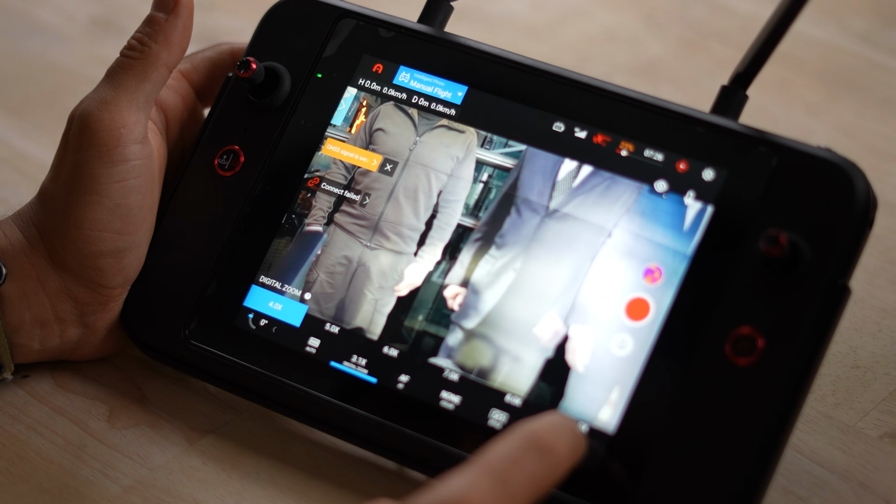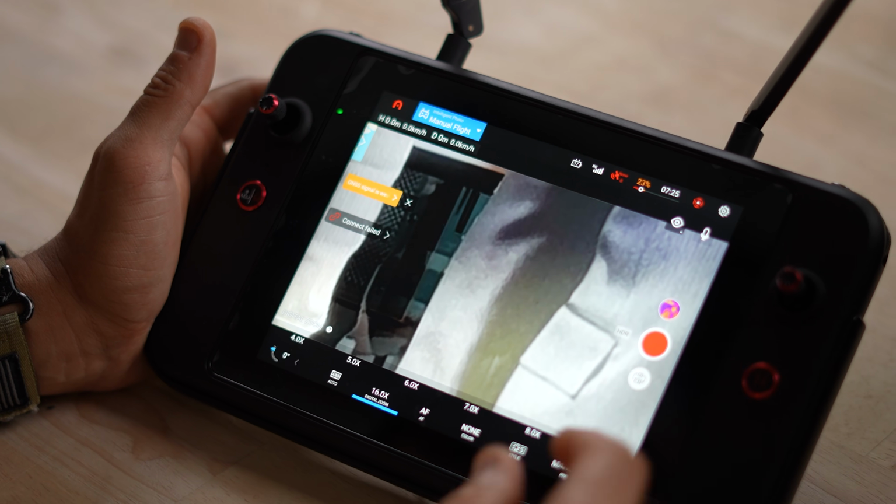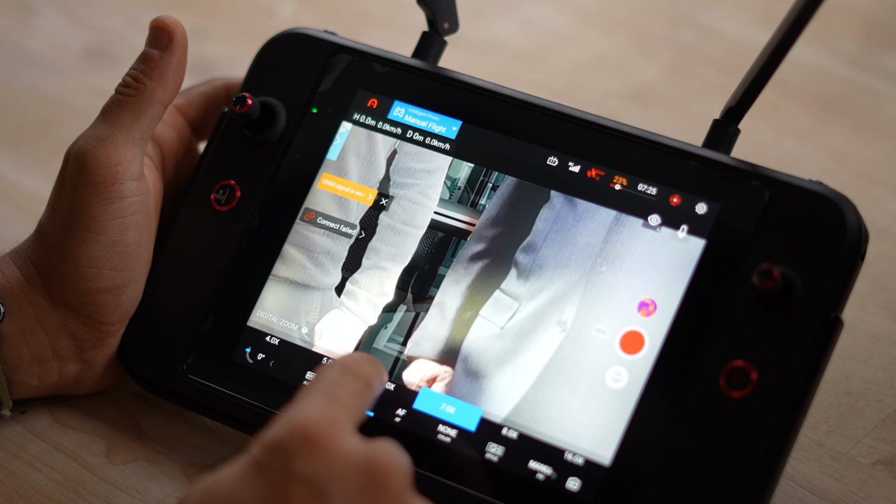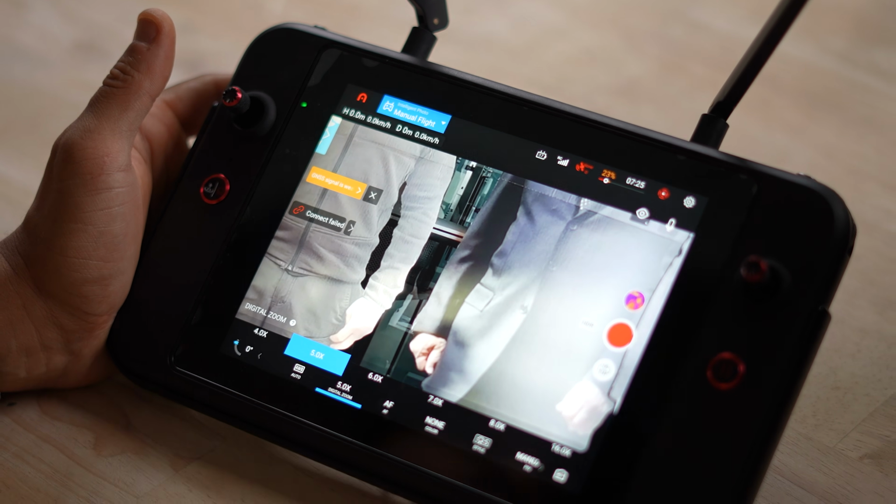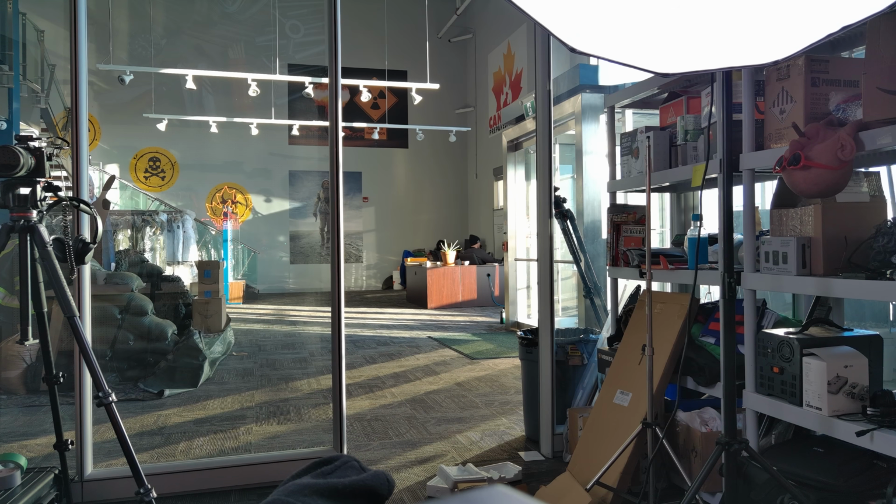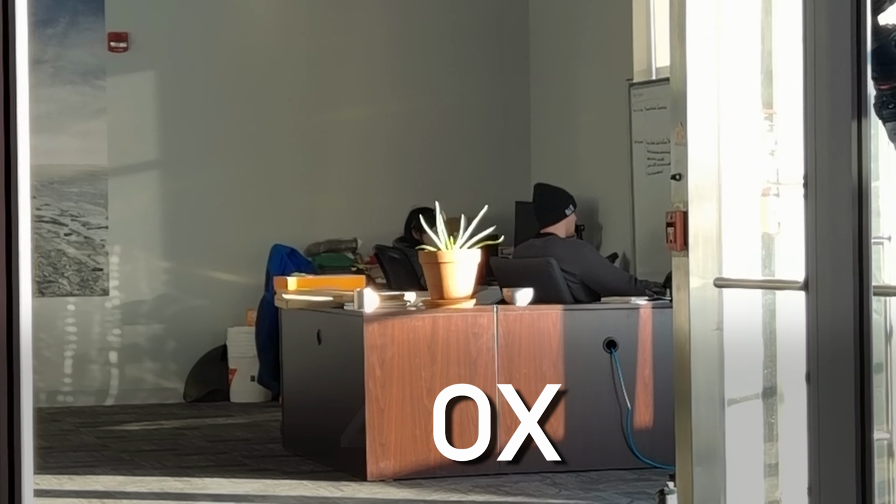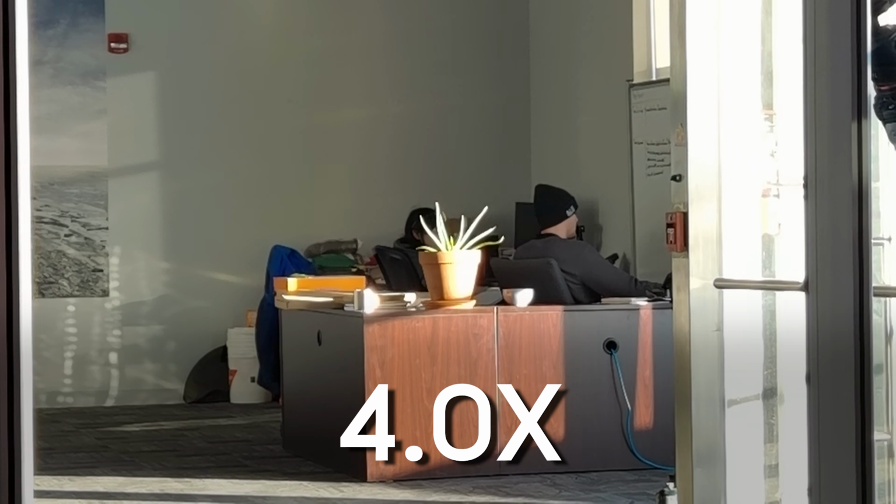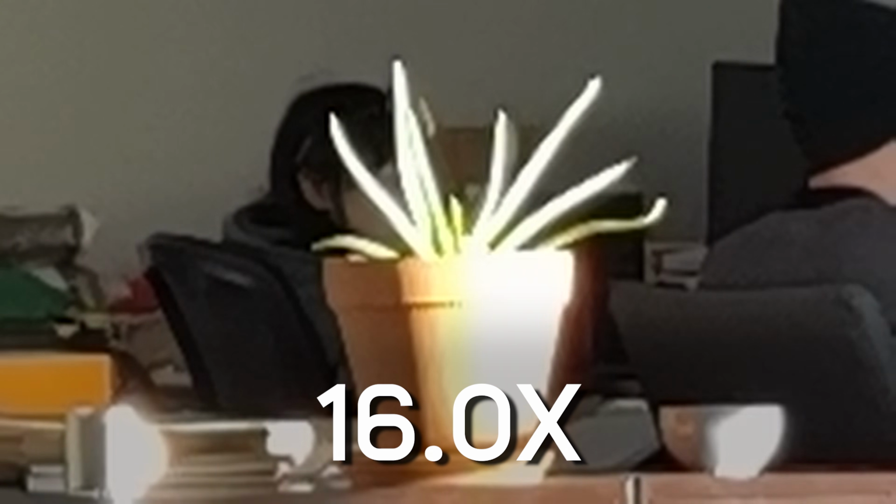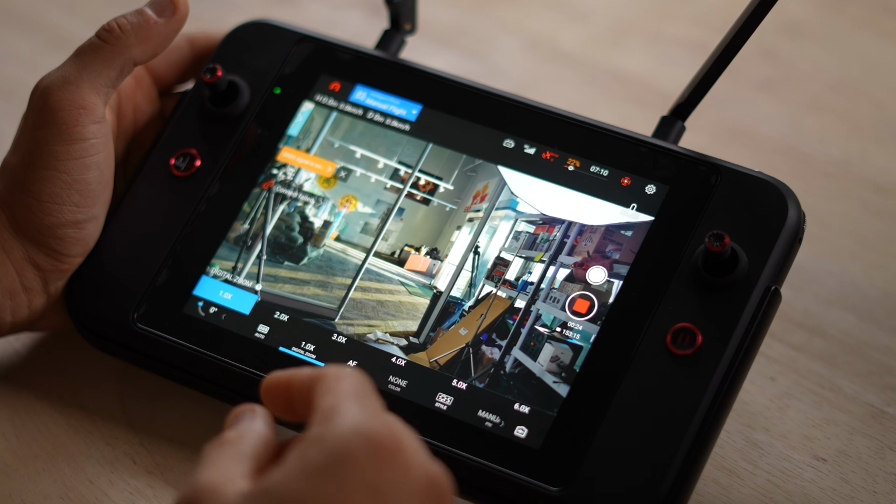Or we can go 16 times. But then that's digital zoom, so you're losing a lot of image quality. It shows you the extent of the zoom. So that's 2 times, that's 3 times, that's 4 times, and we can go all the way to 16 times. But you lose a lot of detail. That's a lot of zoom when you're talking about outside.